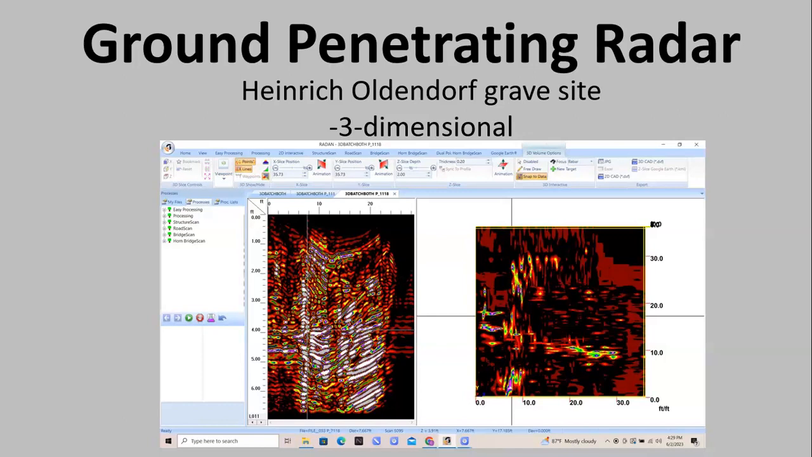In the left image you're looking vertically, and on the right image you're looking top down at a slice in the ground. The nice thing about doing the 3D analysis is you can see the relationship between objects in the ground, and you can start to pick out interesting things like linear features.